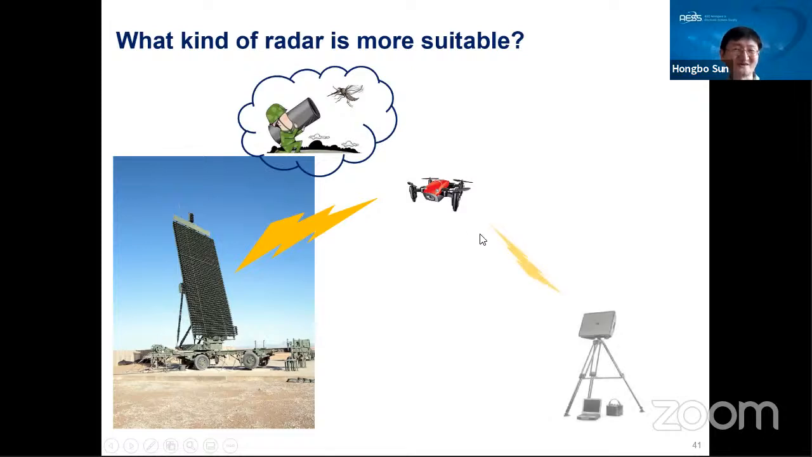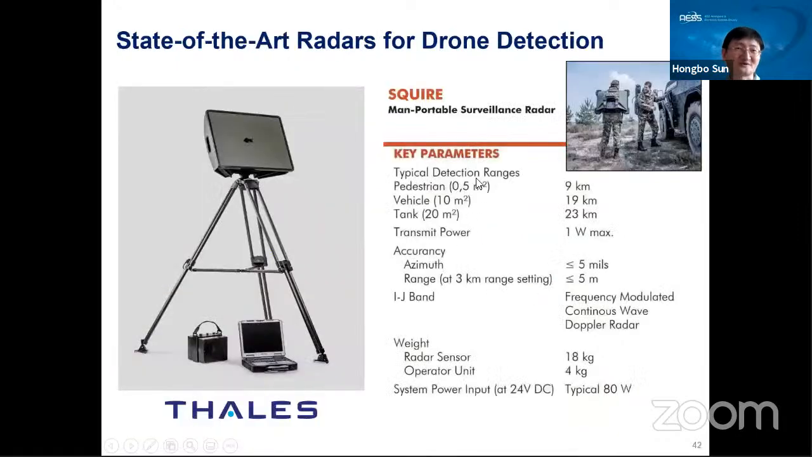So maybe even a small radar like the radar I just used will be more suitable for drone detection. Here I show some state-of-the-art commercial radar systems for drone detection. The first one, the Square radar, is what we just used for our experiment.